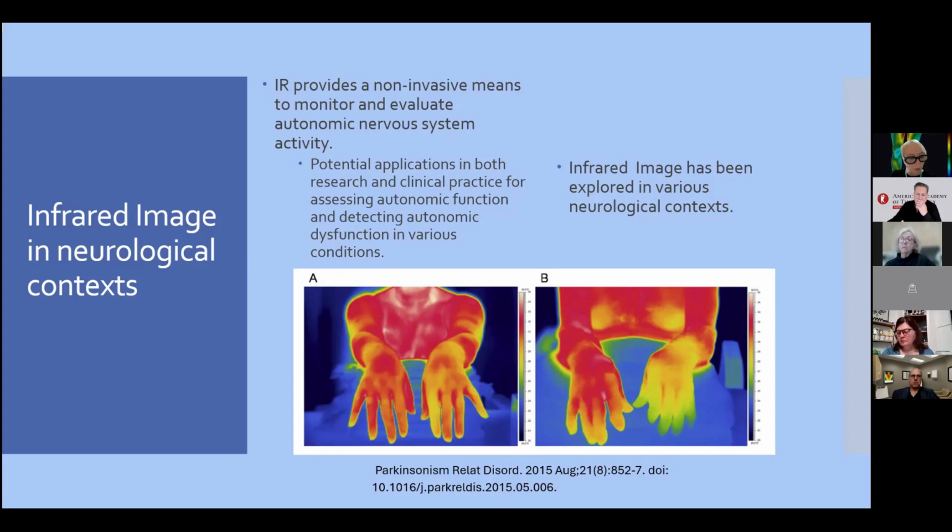Thermoregulation is altered by central or peripheral autonomic involvement in Parkinson's disease and in other diseases like small fiber neuropathy, for example. We'll talk about this in a few minutes.